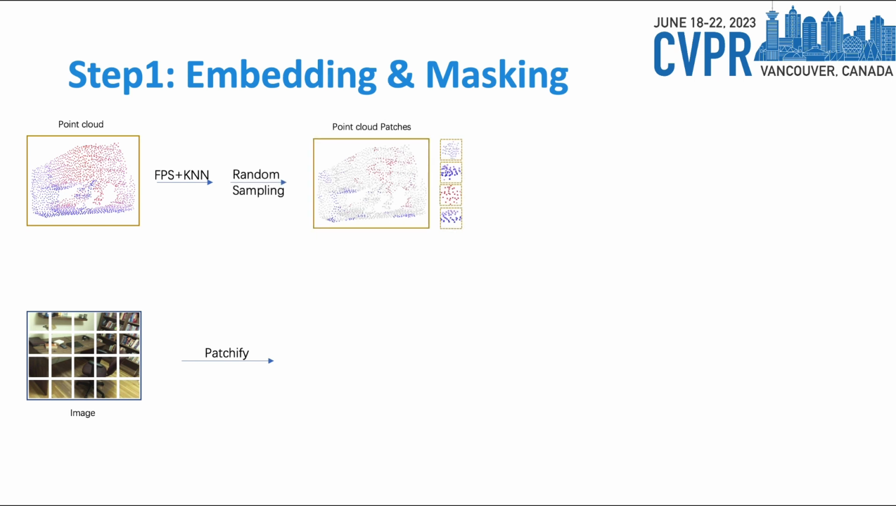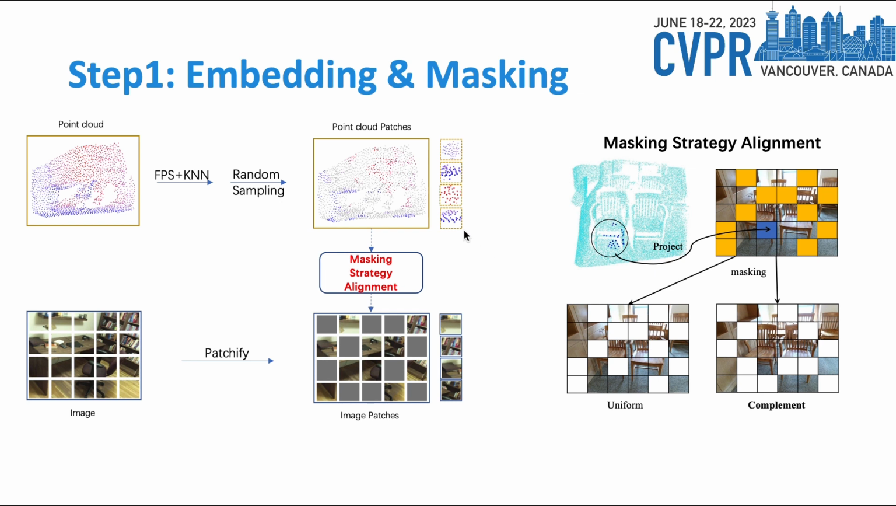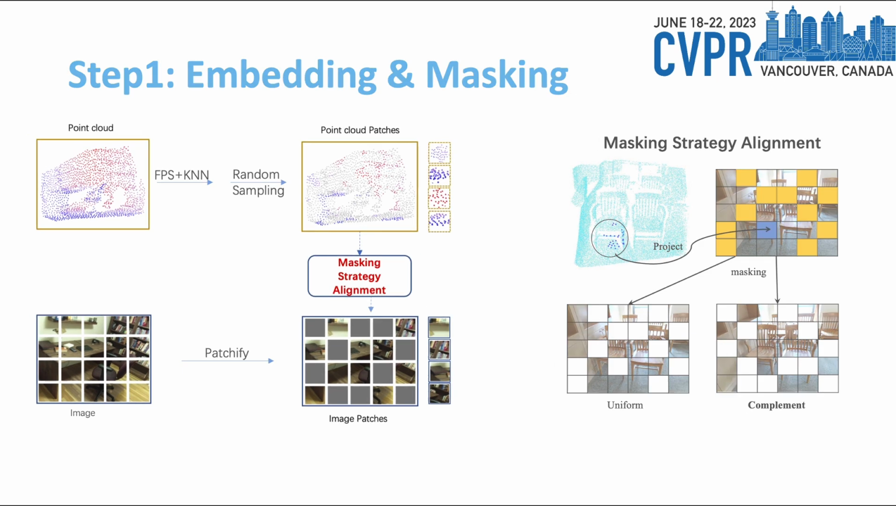Next, the image will be sampled through our novelly proposed complement masking module, where we project the points onto the image, and if the projected point patch is visible, then the corresponding image patch will be masked. This way, the masking pattern between the two modalities will be complementary and thus reduce cross-modal information redundancy, encouraging the network to look into information from the other modality to complete the reconstruction of its own modality.